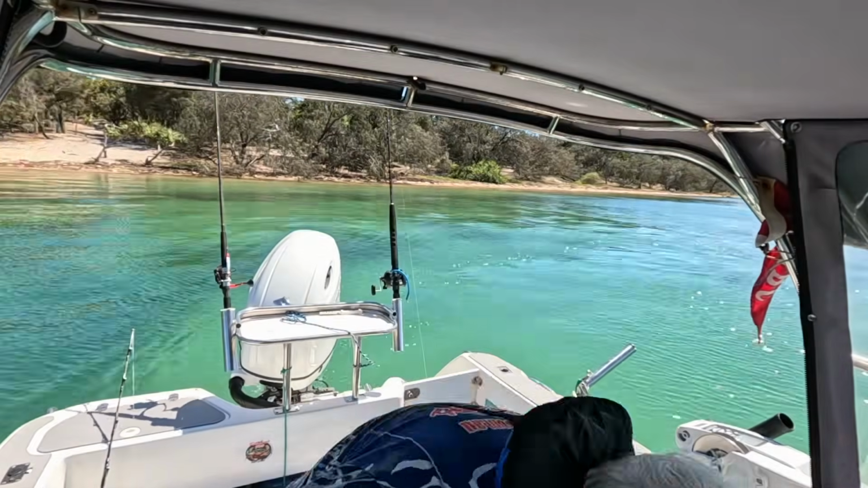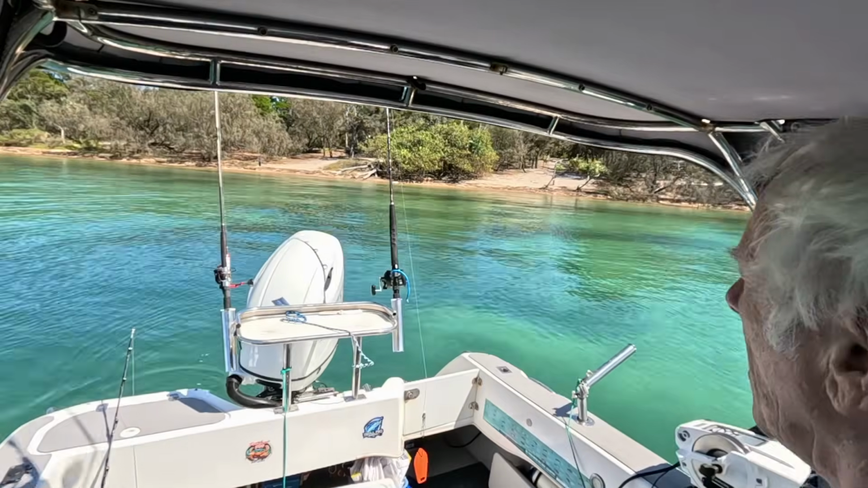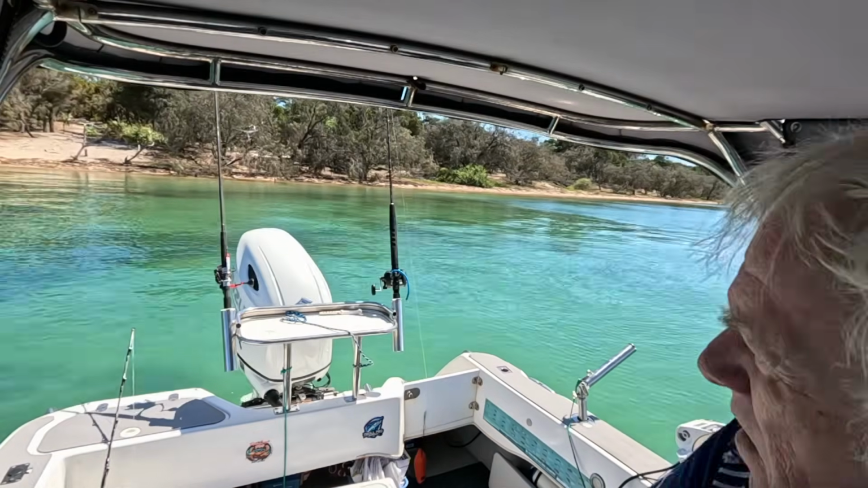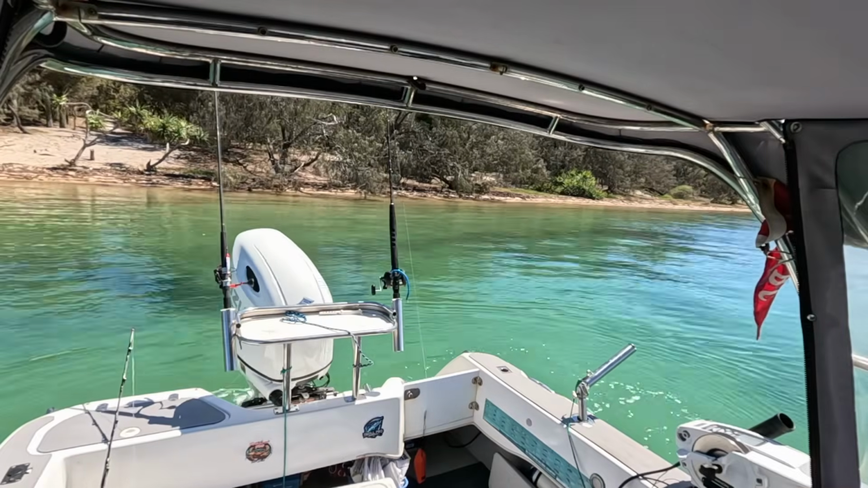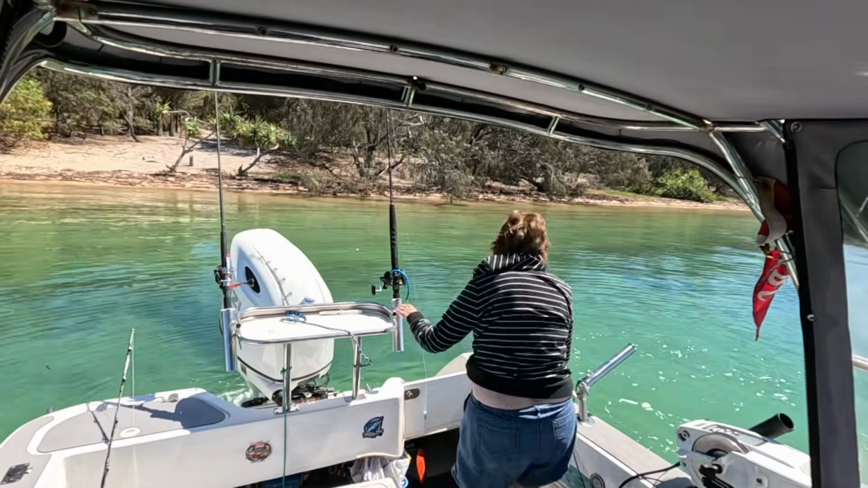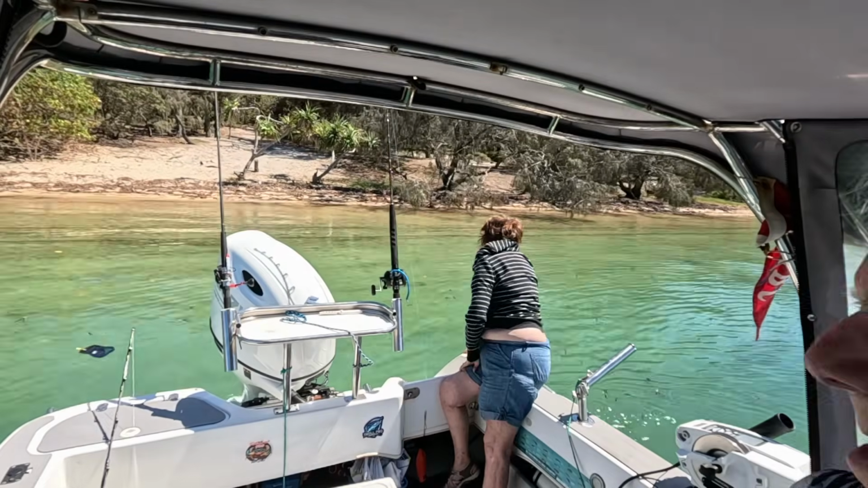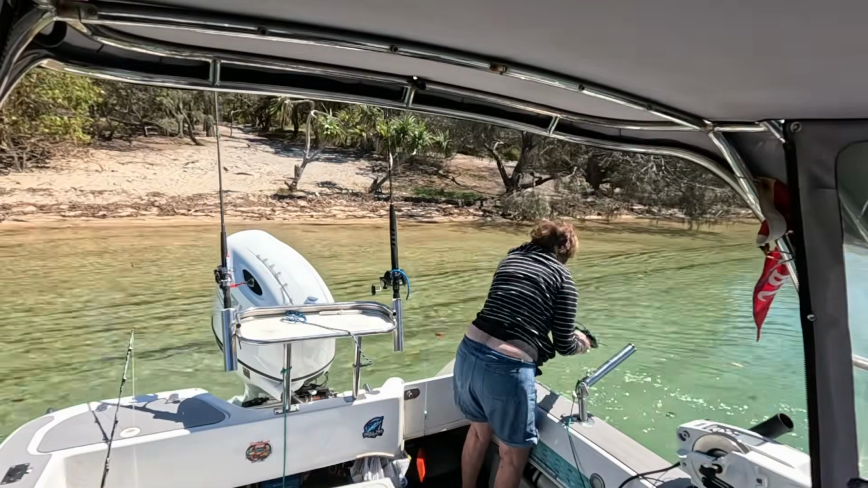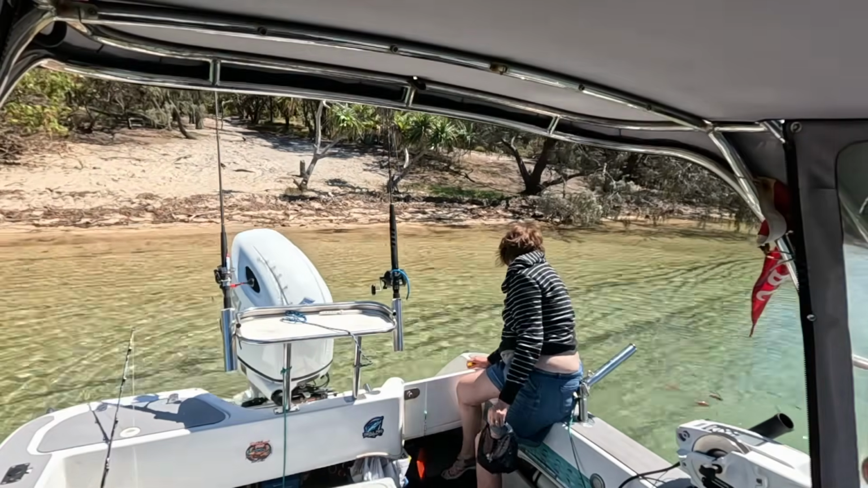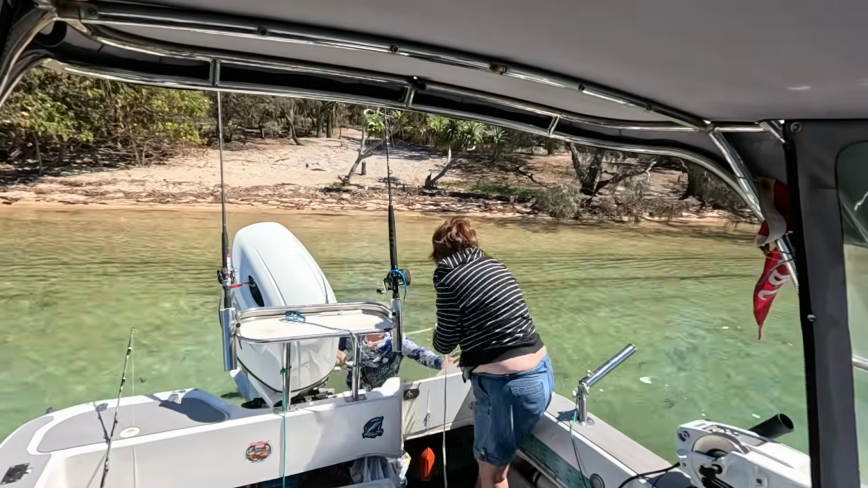Having an electric winch on the front anchor makes it a lot easier because I can drop that anchor out, reverse in towards the beach and just let the anchor out until I'm in shallow enough, and then I cut the engine, jump off and take the rear anchor in. Pretty simple operation really, and it makes it simpler for the girls on board who aren't keen on jumping into water up to their waist to wade in, and also keeps my boat off the sand.